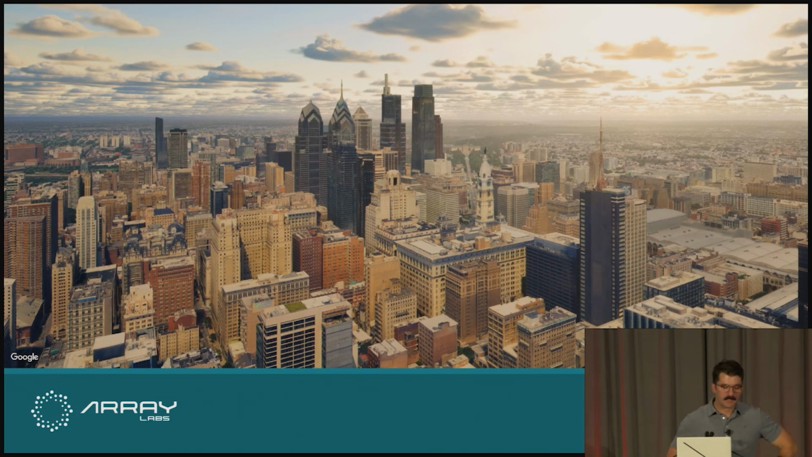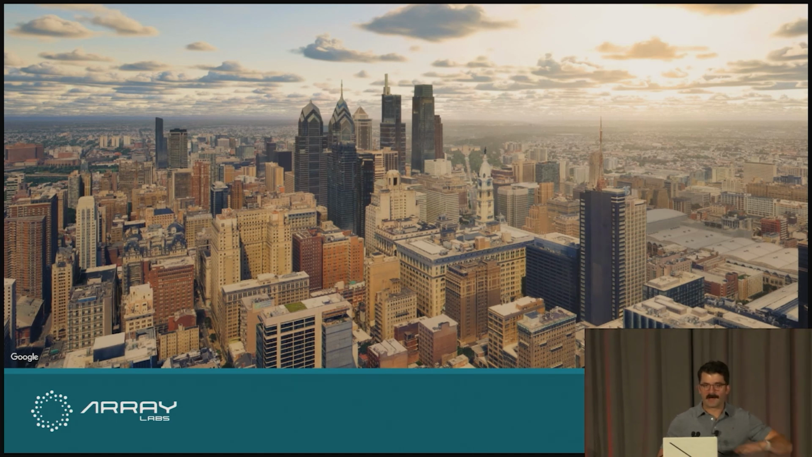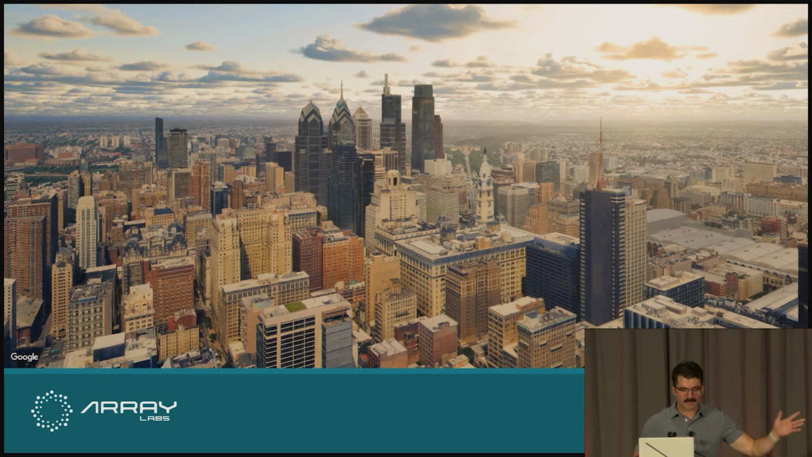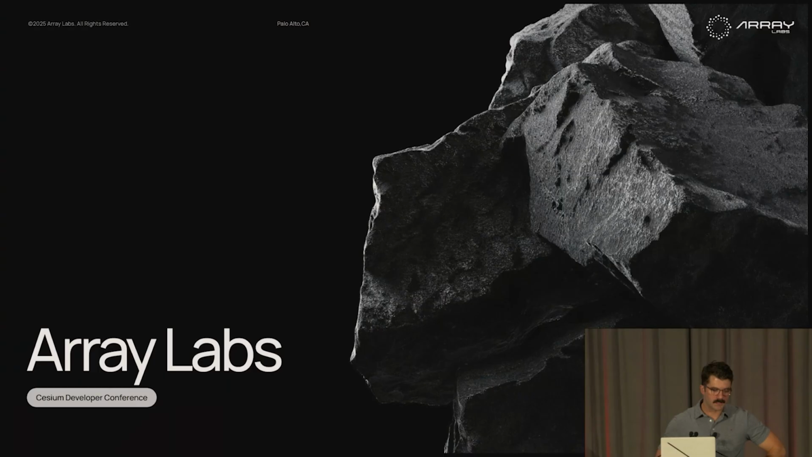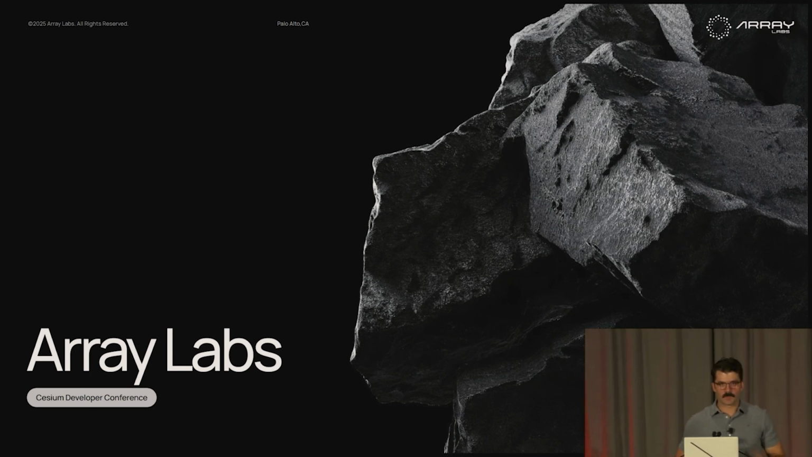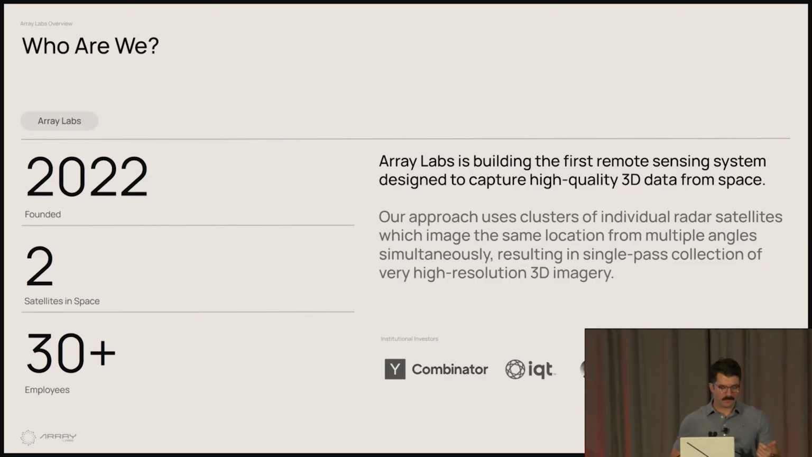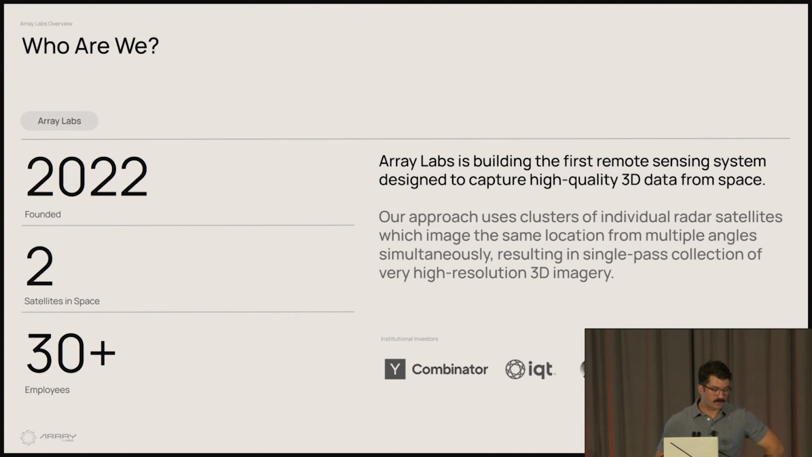So my presentation is designed to focus on what happens after the data hits the ground, hits the cloud, hits our servers. That said, I'll try to quickly speed run through Array, our backstory. We founded in 2022, launched our first 2 satellites a couple years ago. We're now at over 30 employees, which is crazy. I think we've just about doubled already this year.